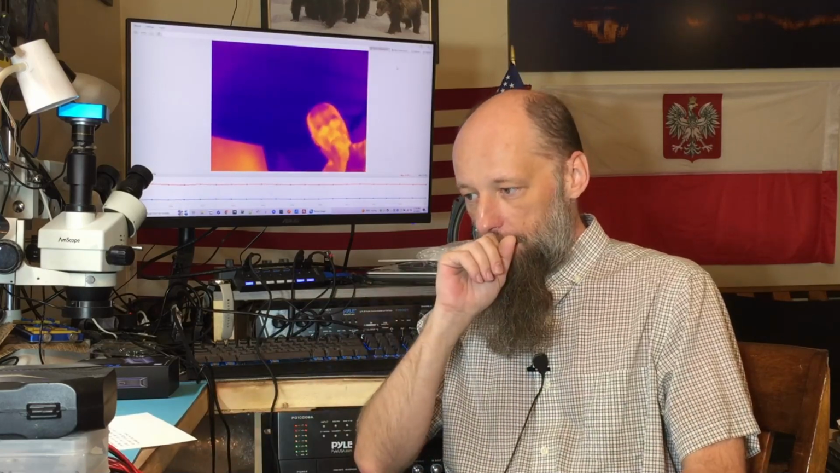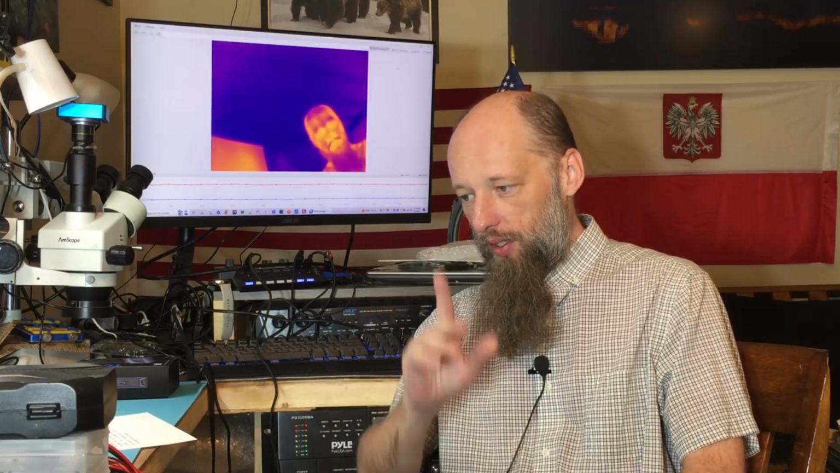I cannot think of any technician that would not benefit from this device, or thermal imaging in general, or ability for seeing the thermal image. And this one is a Topdon TC001. It's one of my greatest purchases, I must say, because one thing that always kind of prevented me from buying a camera was the price. $700-800, even $1,200 for something that is actually useful.